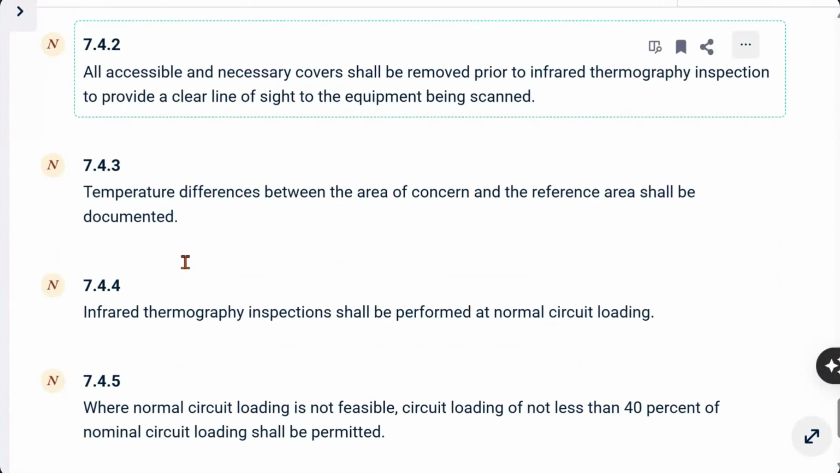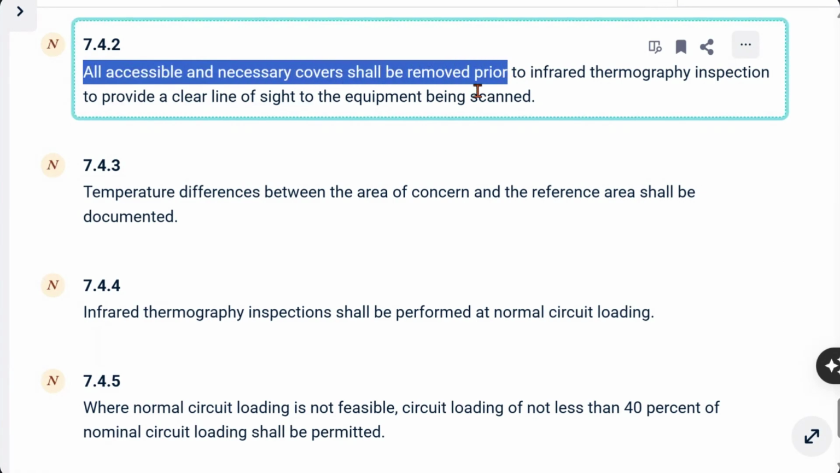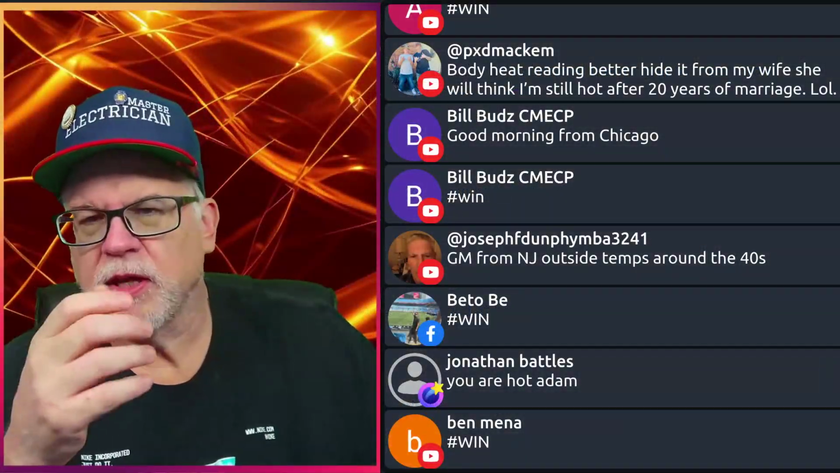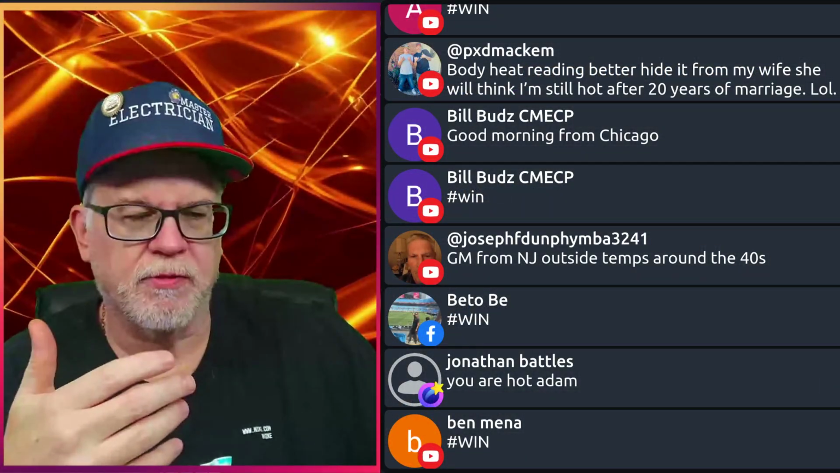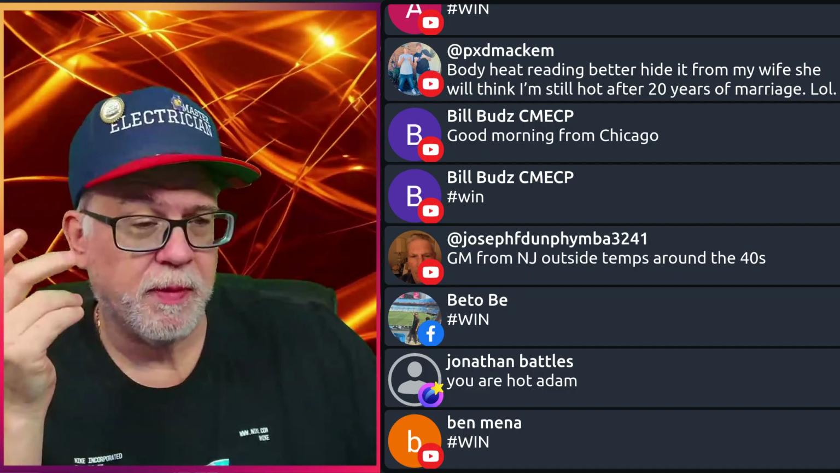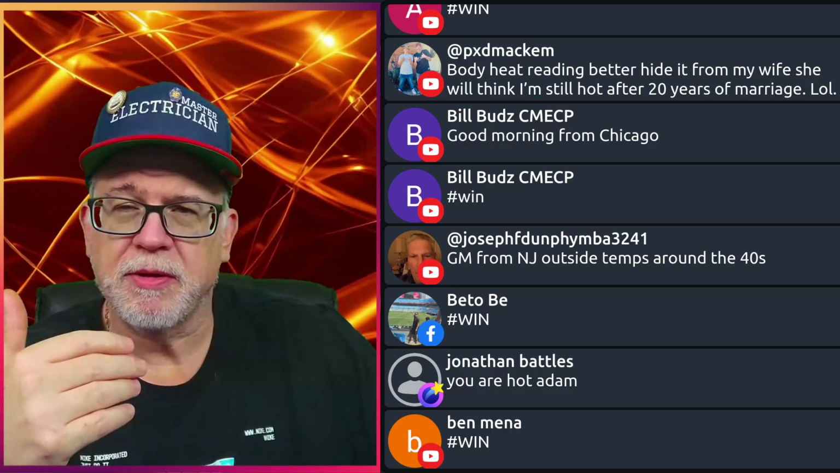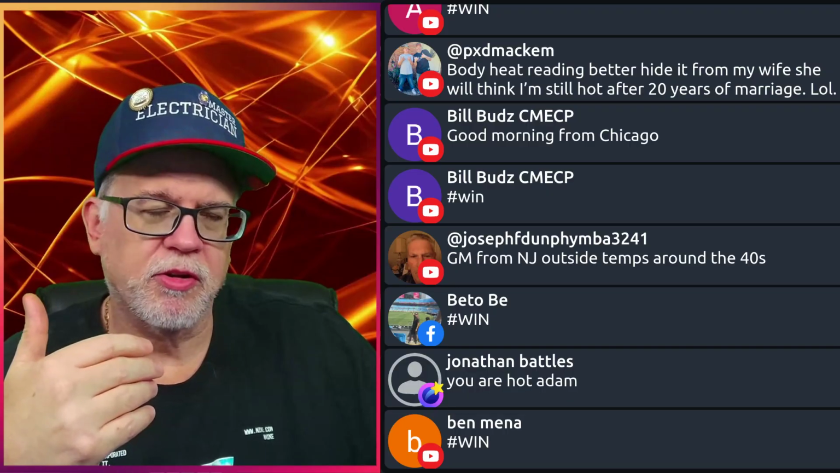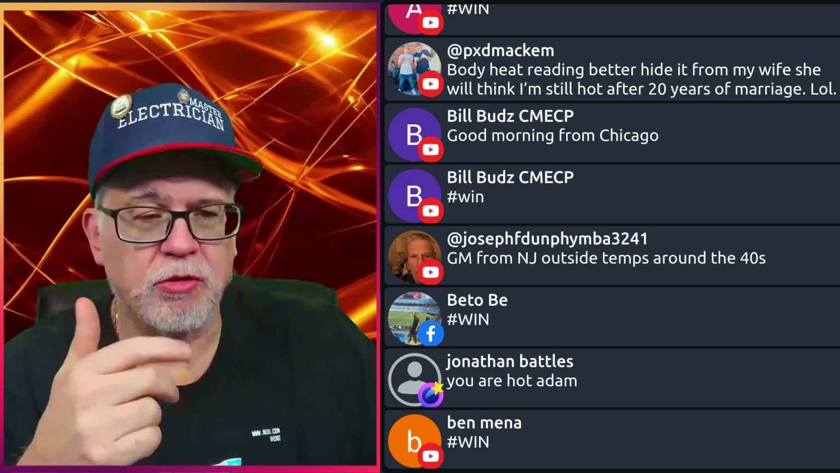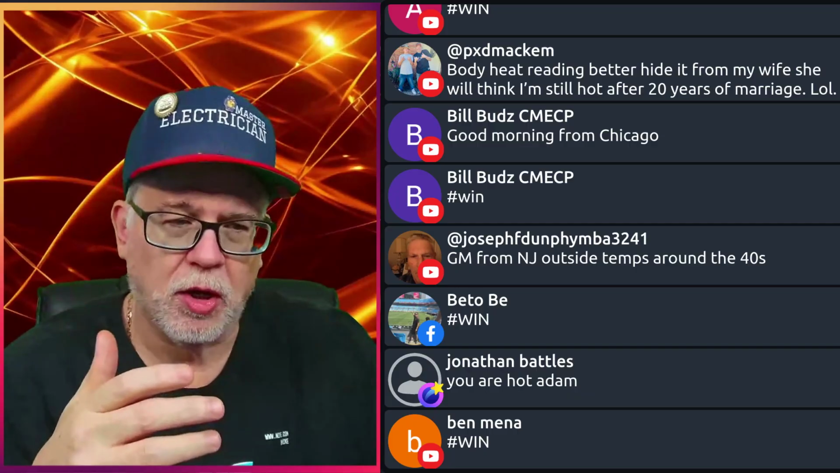Now, 7.4.2 says all accessible and necessary covers shall be removed. That is so critical. I see videos online with people actually doing thermal testing and they don't even remove the cover of the equipment. The problem with a lot of things like home inspectors, which we need in this industry, but other people that just go straight into thermal imaging that may not have an electrical background, is they don't understand the safety that's necessary when working around live equipment. And the only way that I'm going to get an accurate reading, as it says right here, is to remove any covers so I can see what's going on.